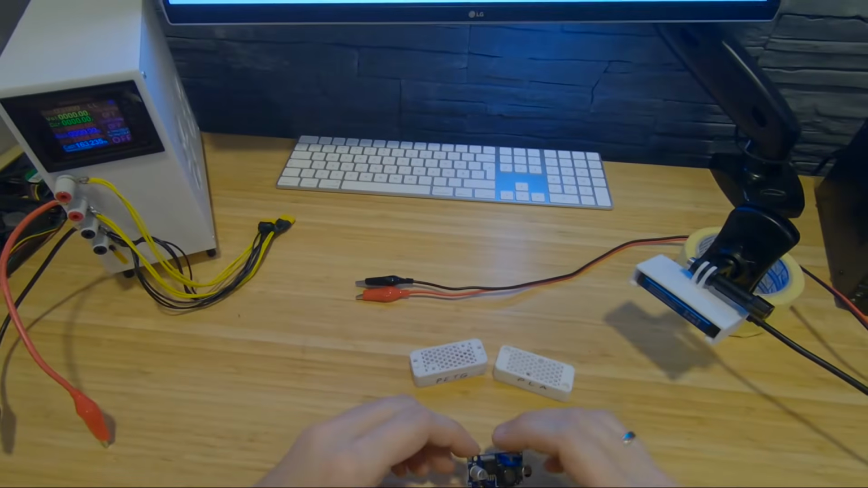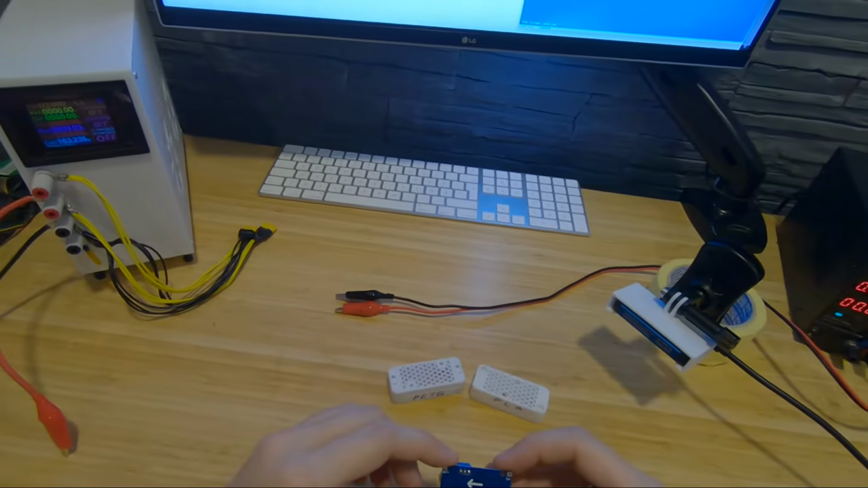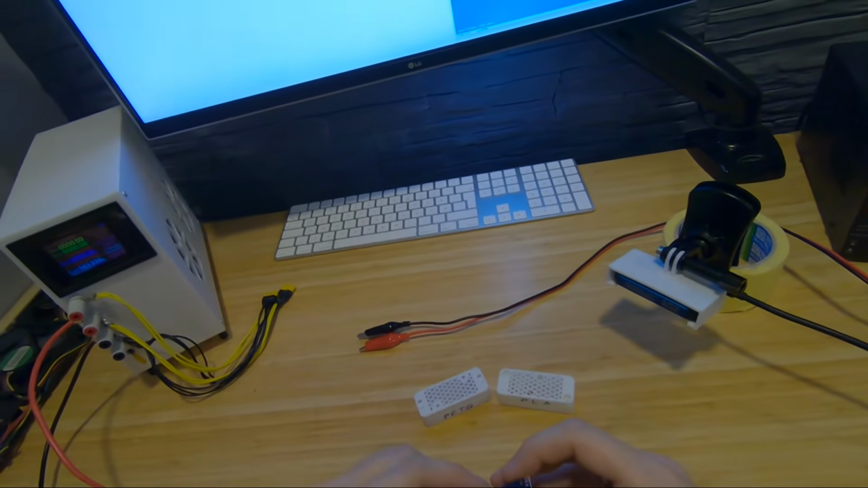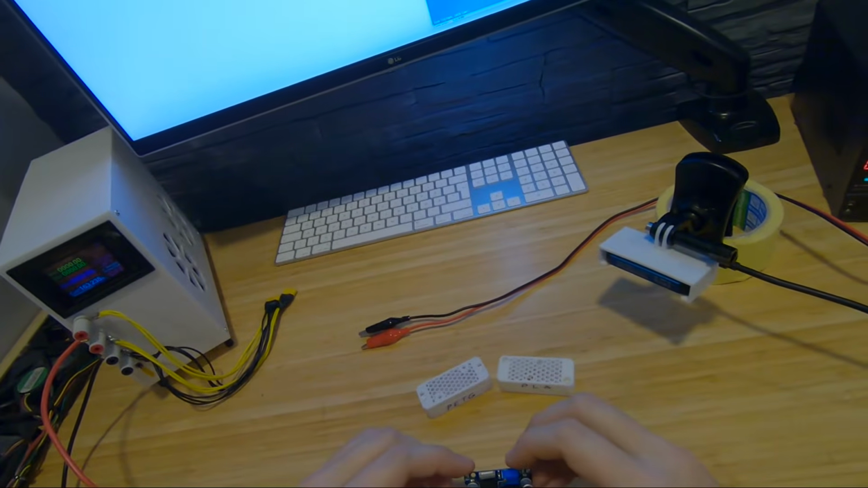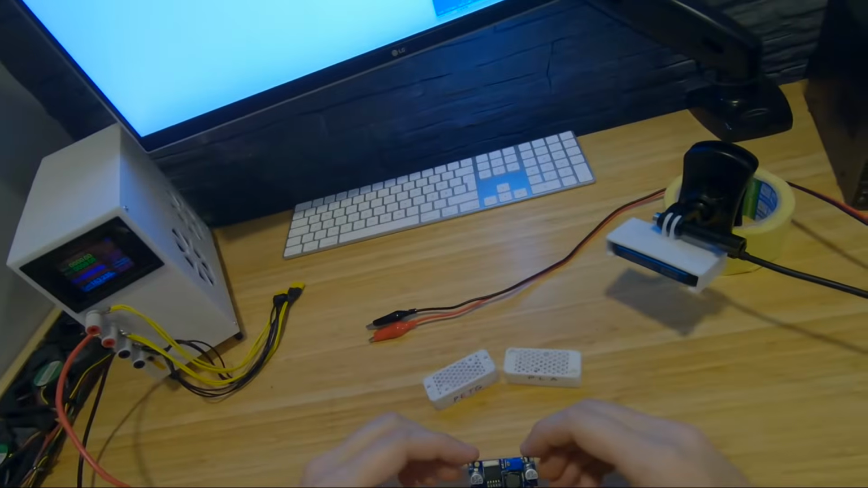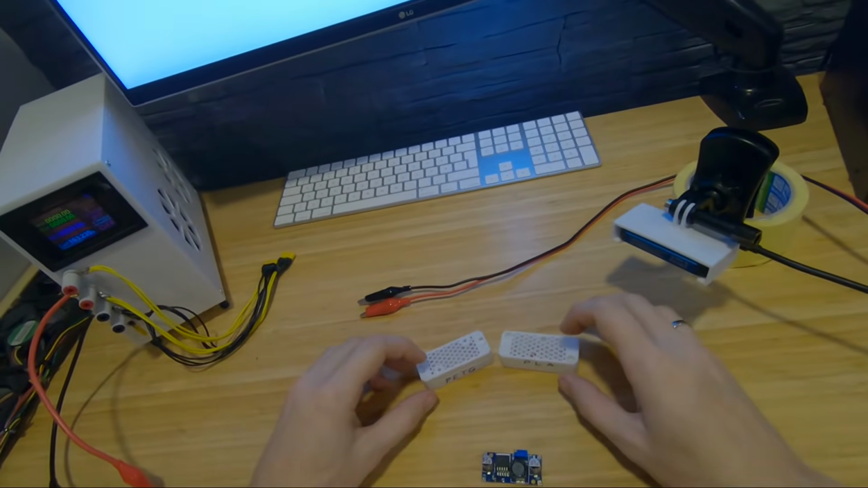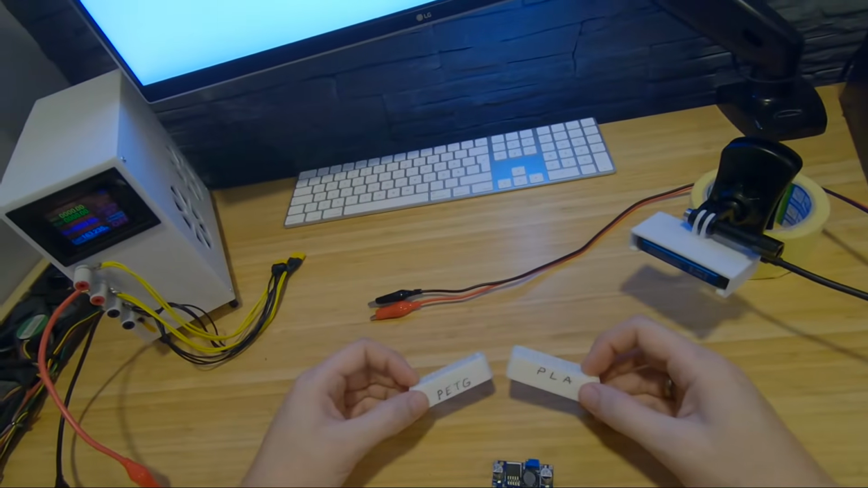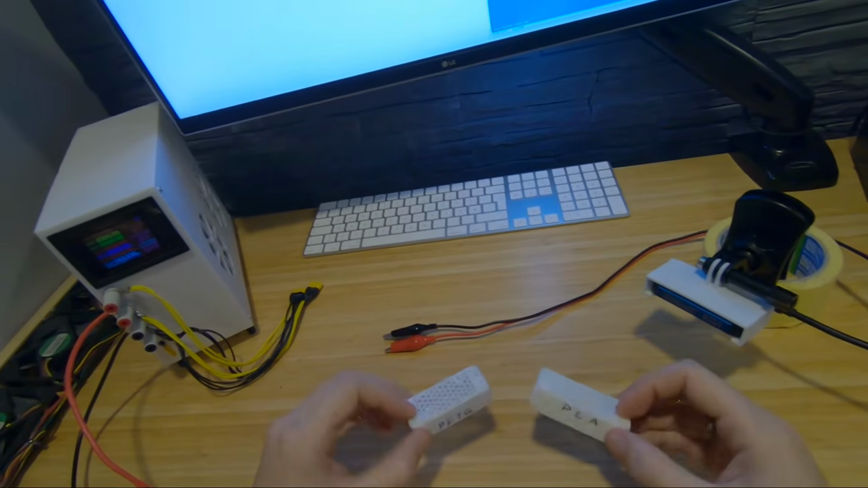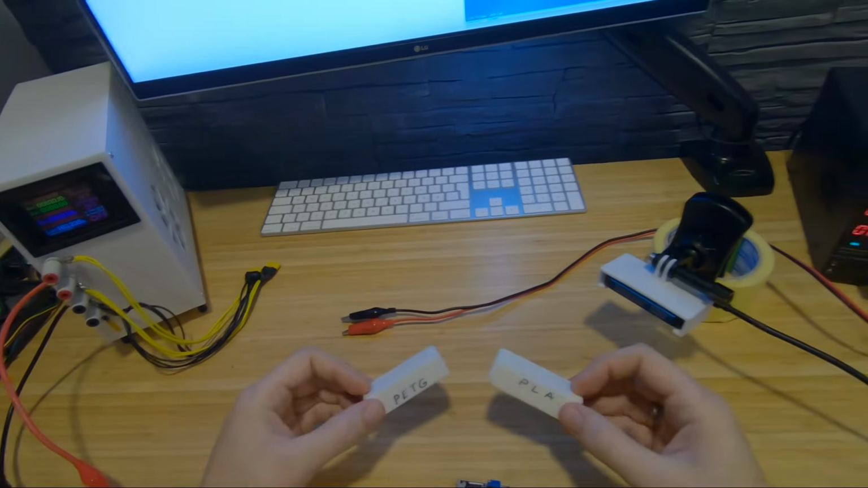I want to test this DC to DC converter, LM2596, which is a buck converter step down, to its capabilities of 3 amps, how it's heating up, what's the voltage drop, and in the end I will test the most popular cases for it on MakerWorld, to see if they will melt or not. So let's go.